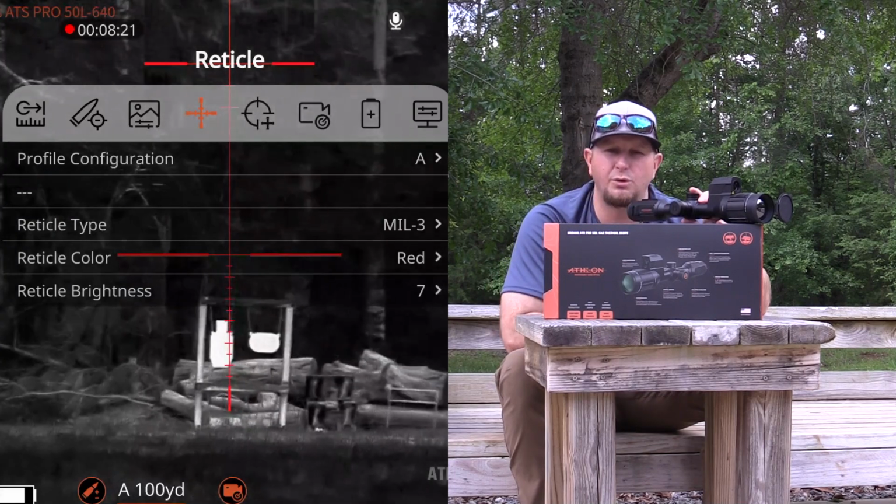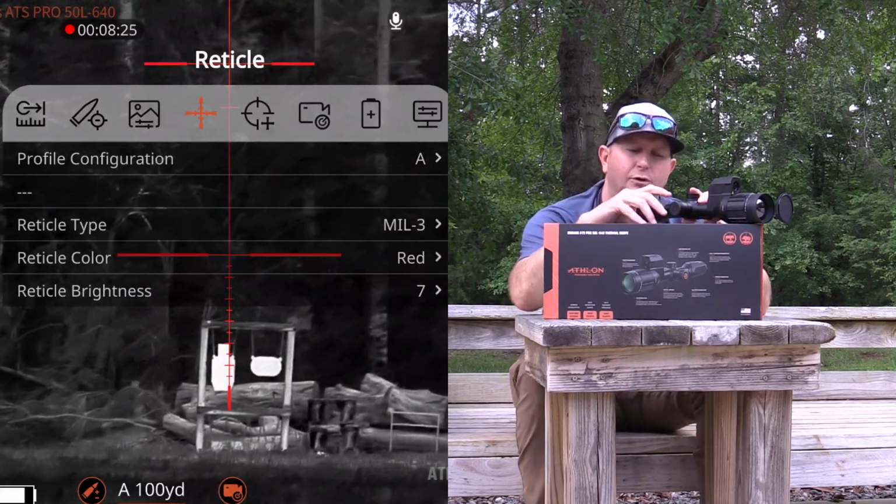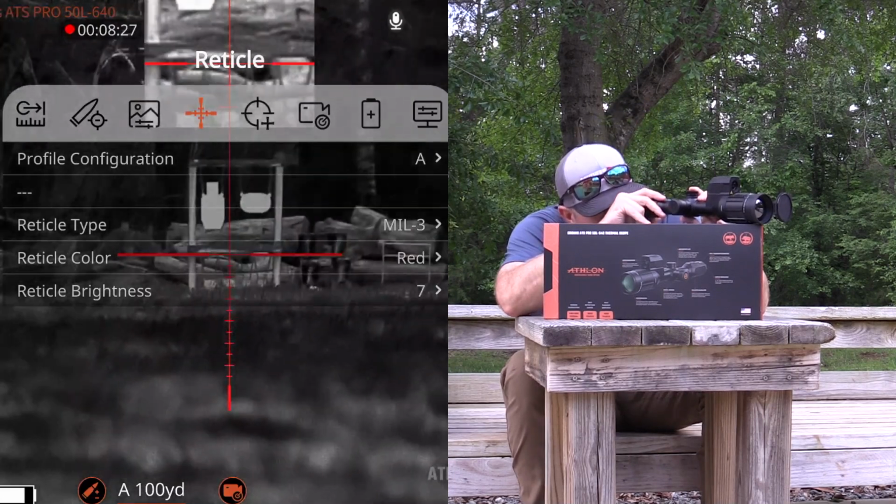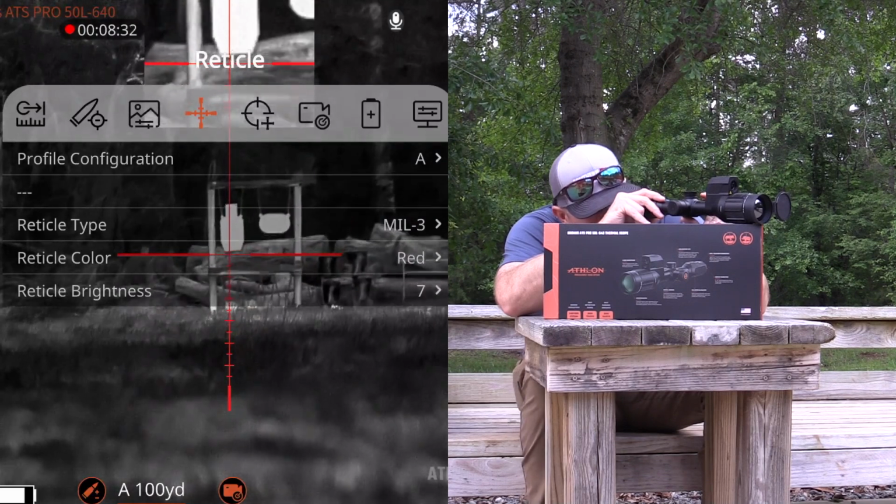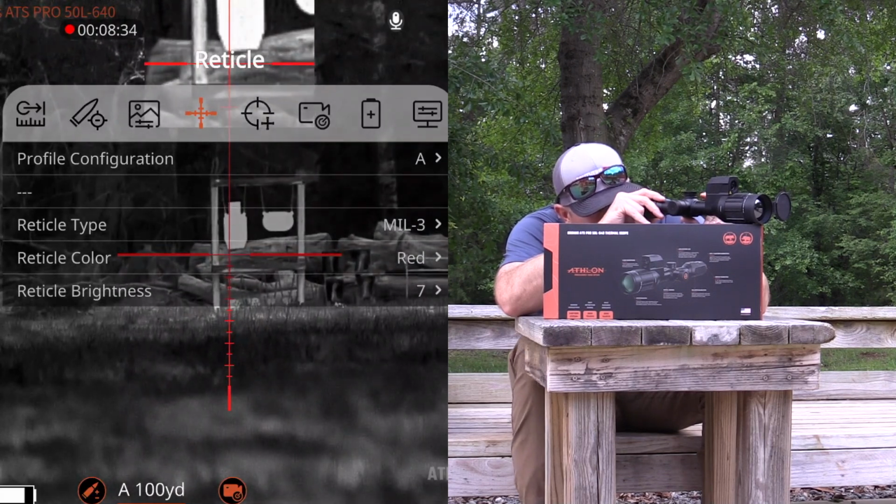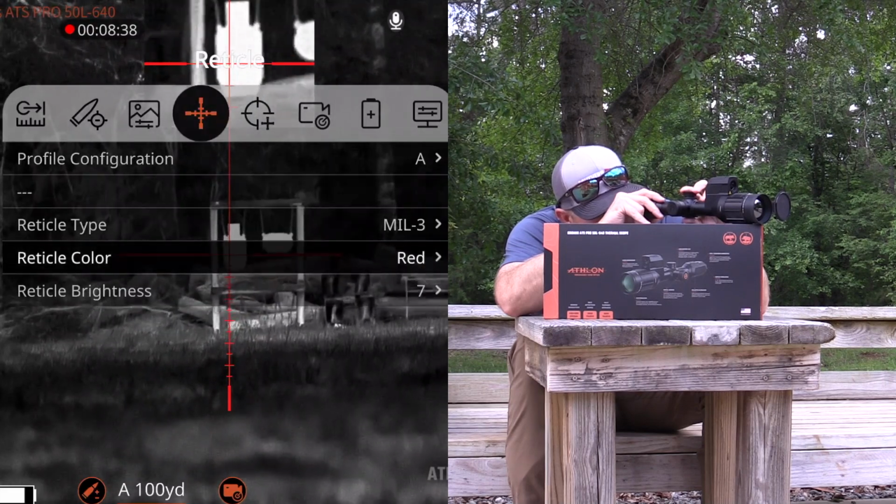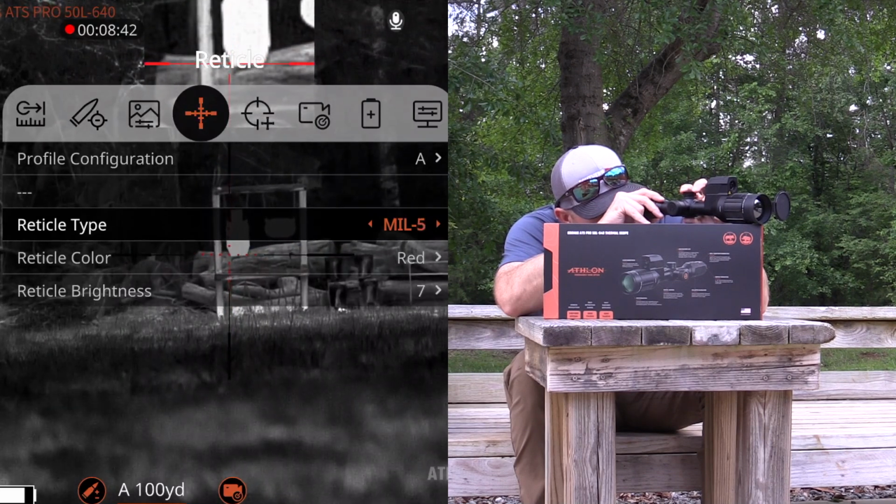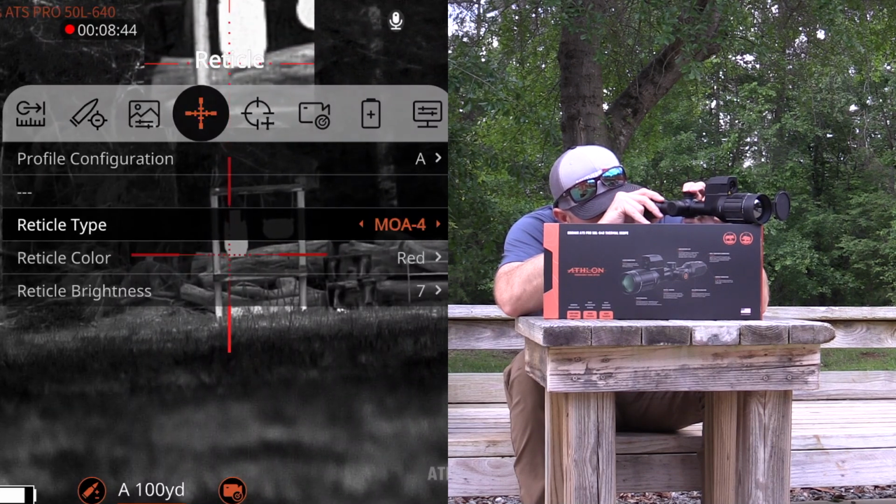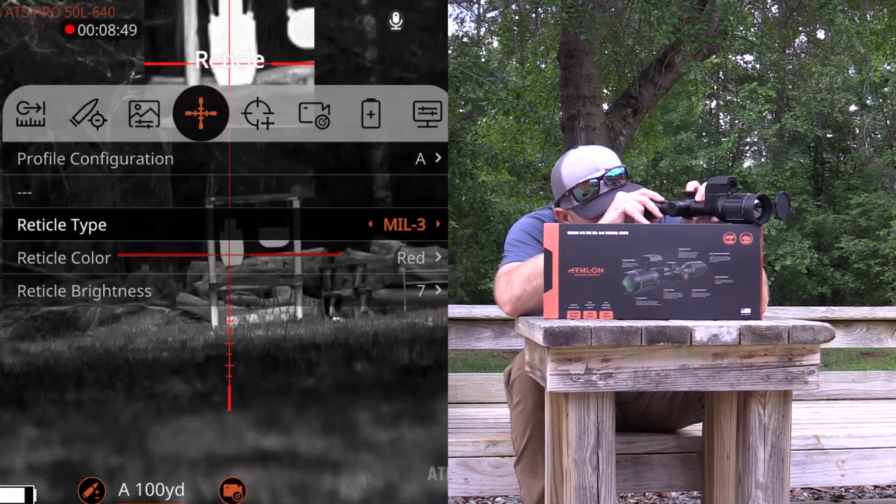So this is where you have the ability to select different reticles, and you can set up different reticles to appear different ways. So for this one, the profile configuration for A is going to be set up in Mil 3. That is my reticle type. I'll give you guys a short rundown of what this looks like. So if I wanted to change the reticle, then I would make that selection, and then I can scroll through the different options that this optic offers. And that one right there is my favorite.